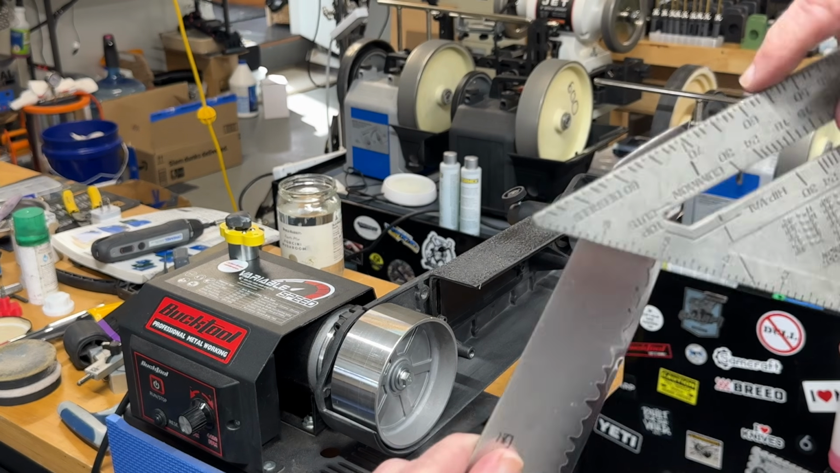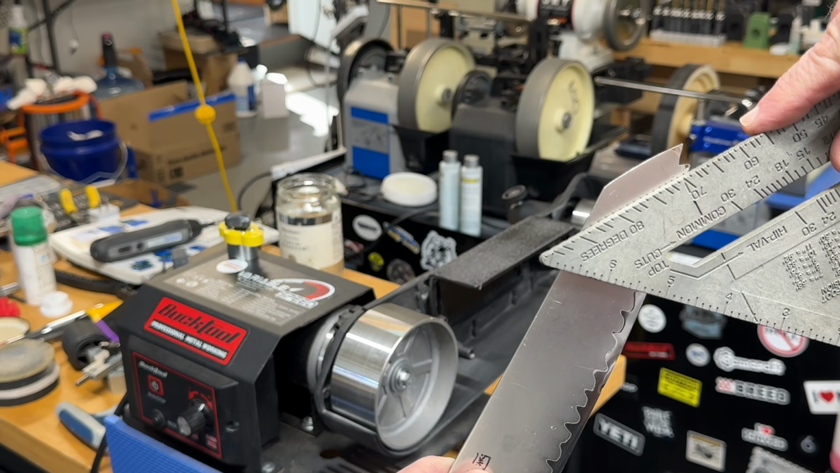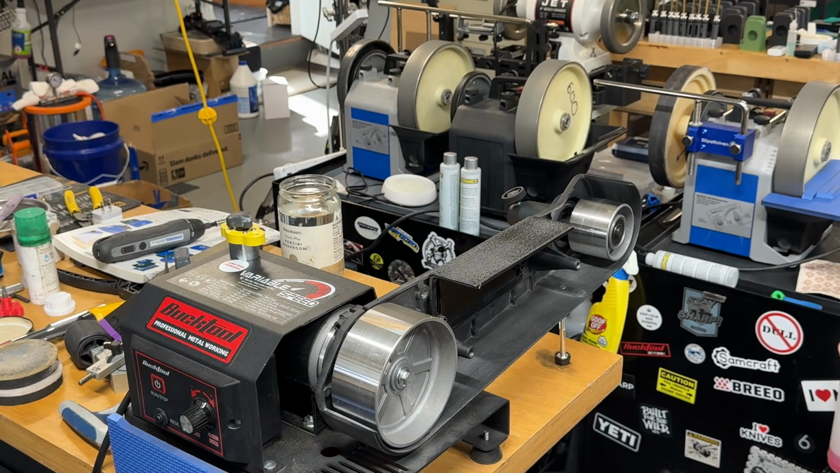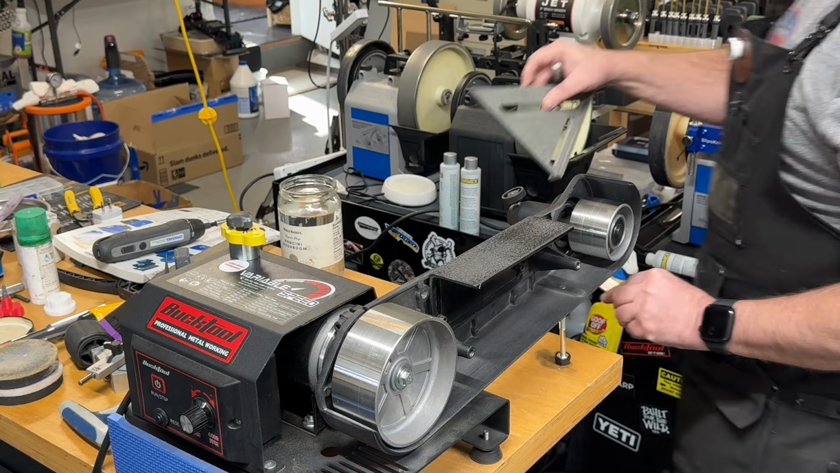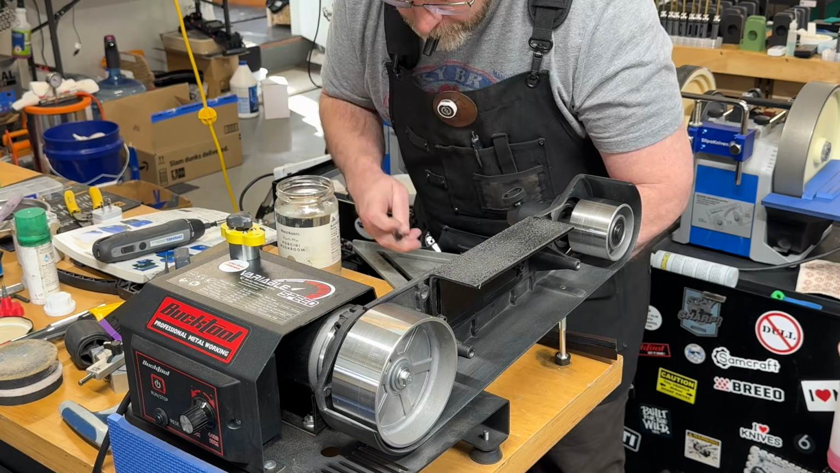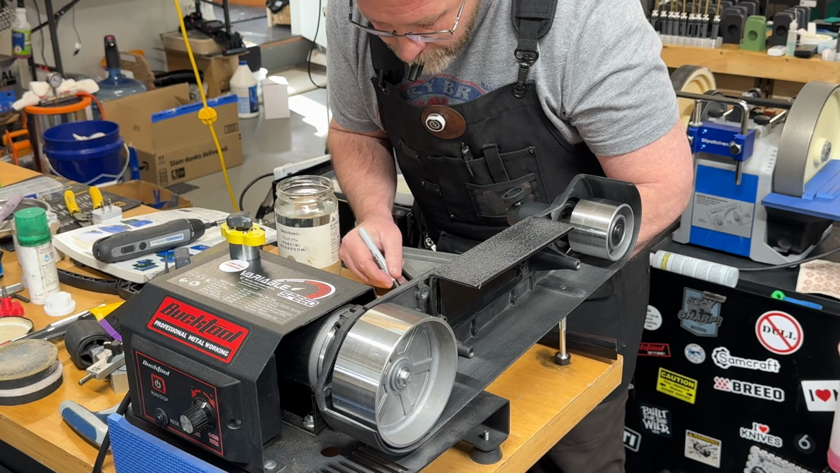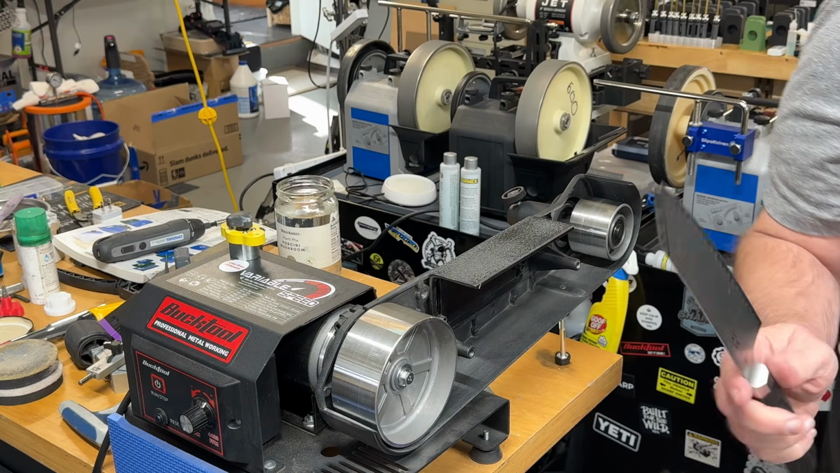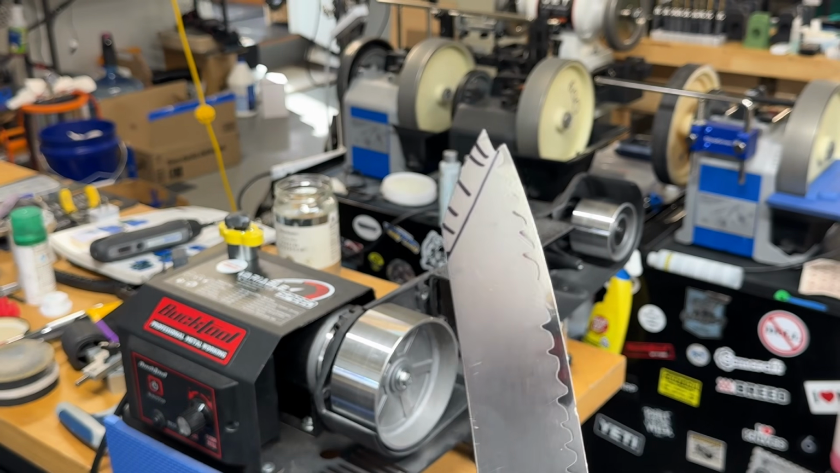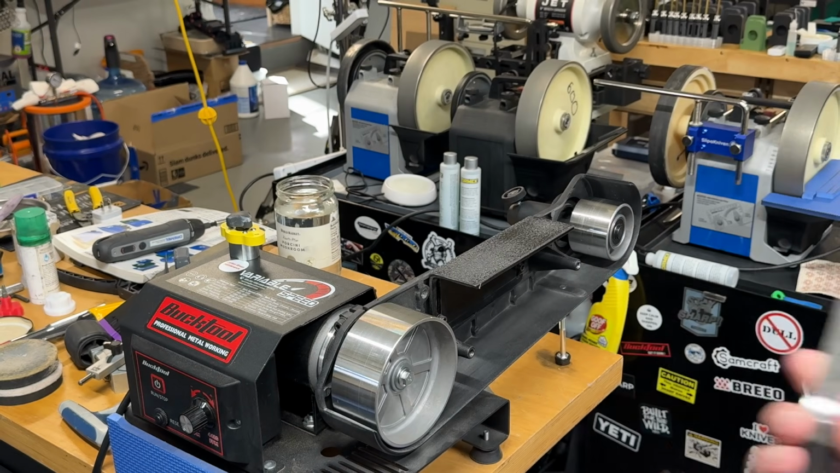I'm basically going to set this angle up right there, and then I'm just going to slide down to where I hit my chip, and that's where I'm going to draw across. So I'm keeping the same exact profile of the knife. And there we go. Give you a quick view of that. So you can see we'll be taking all of that off and restoring this to its normal profile.